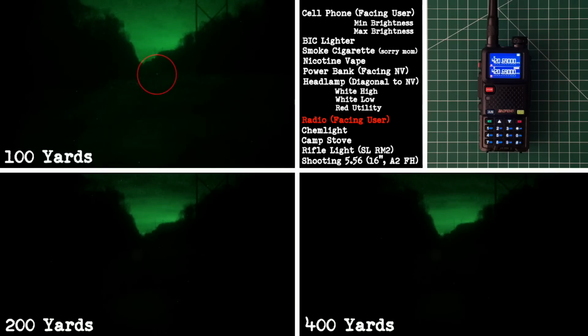Here I'm holding a Baofeng radio facing me, just like with the cell phone test. You're mostly seeing the screen light bounce off my upper torso and reflect back to the night vision. At 100 yards, it's faintly visible. Beyond that, not much. But here's the important part. If that screen were angled toward the nods, even slightly, it would stand out like a spotlight. So tuck your radio in, or better yet, cover the screen when you operate it.